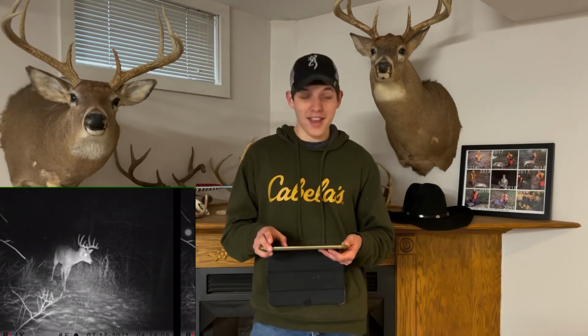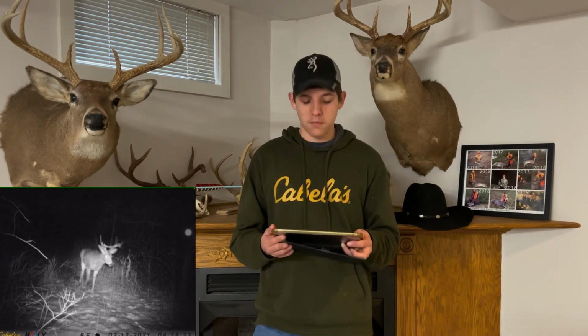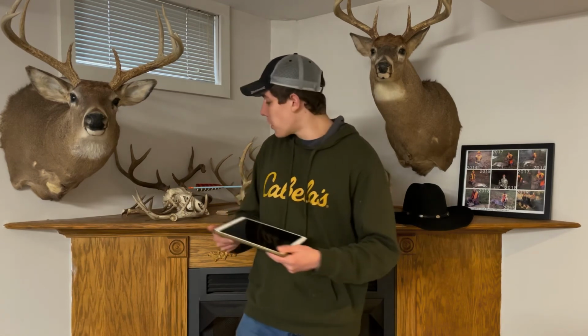February 12th. It was 8 degrees outside. There's that same buck. We should name him Nubs or something. Super cool deer though. He has those little nubs. And yeah, that's it. So that's basically all the trail cameras on that one that I've had since January 15th.